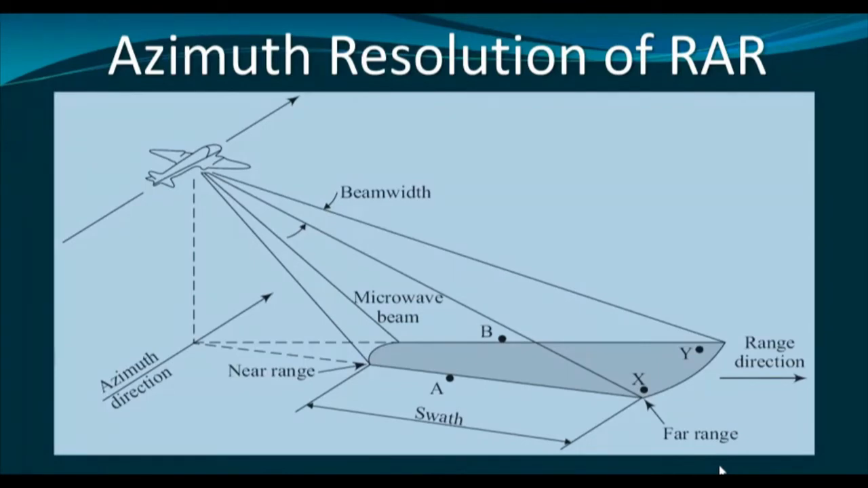Now we shall discuss the azimuth resolution. Azimuth resolution is different for the real aperture radar and synthetic aperture radar. First, let us try to understand the real aperture radar, and then we shall discuss the azimuth resolution of synthetic aperture radar. In real aperture radar, azimuth resolution depends on the beam width.